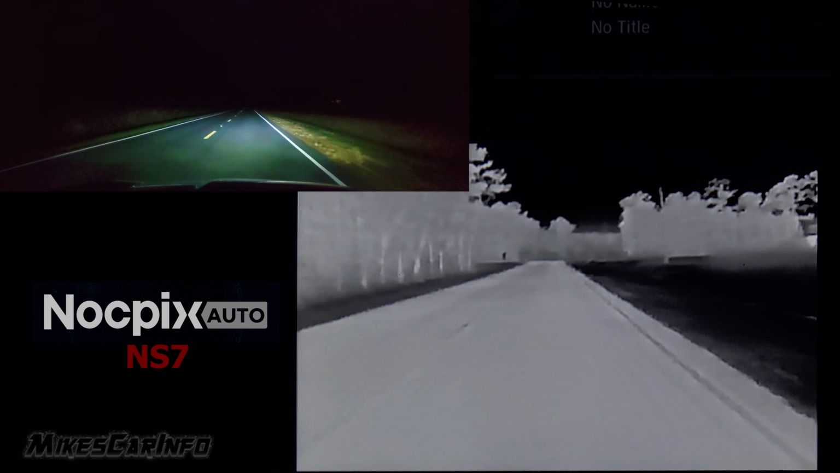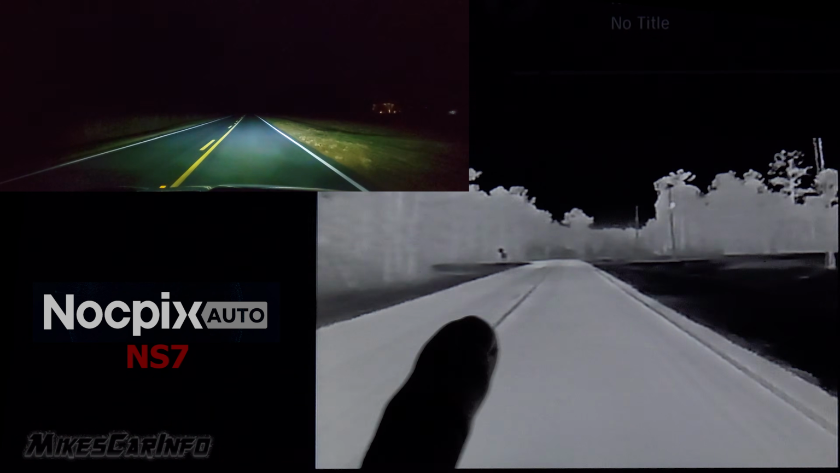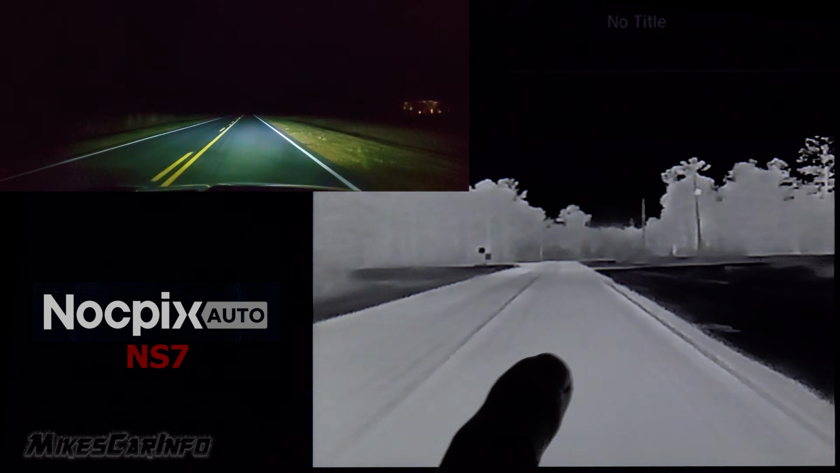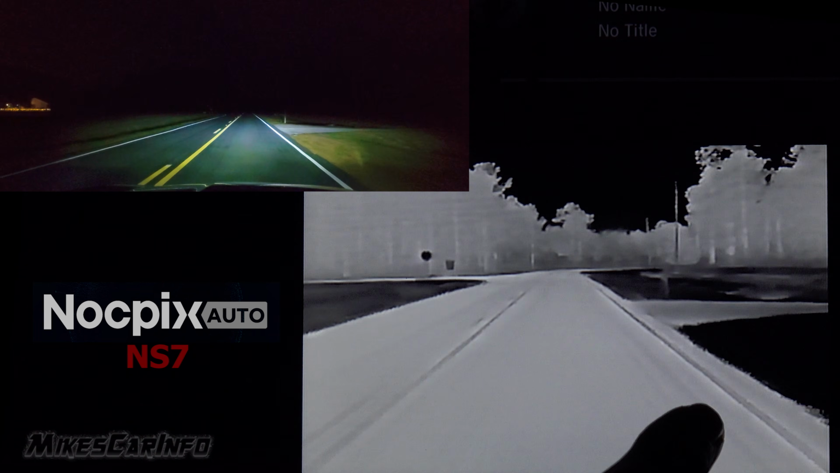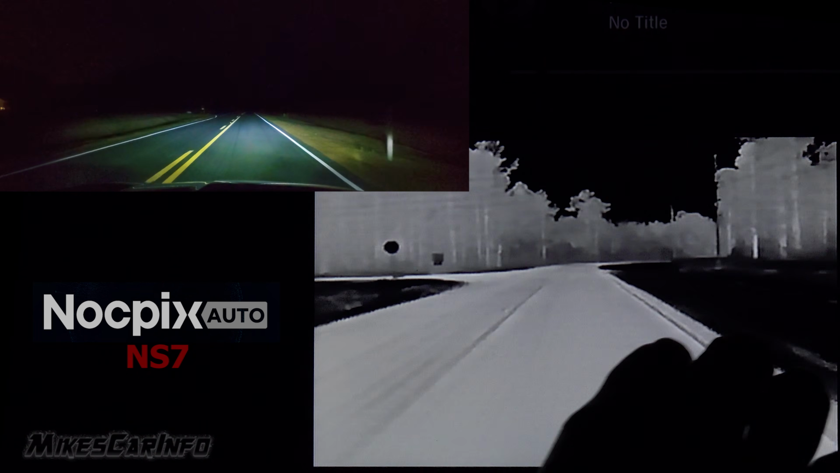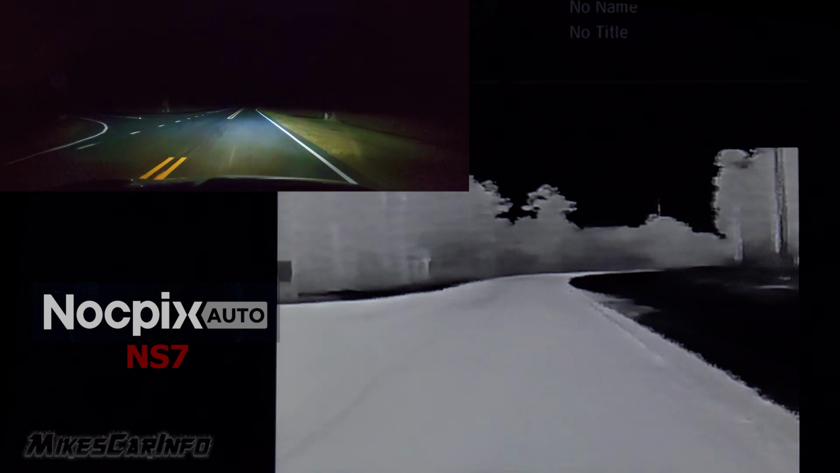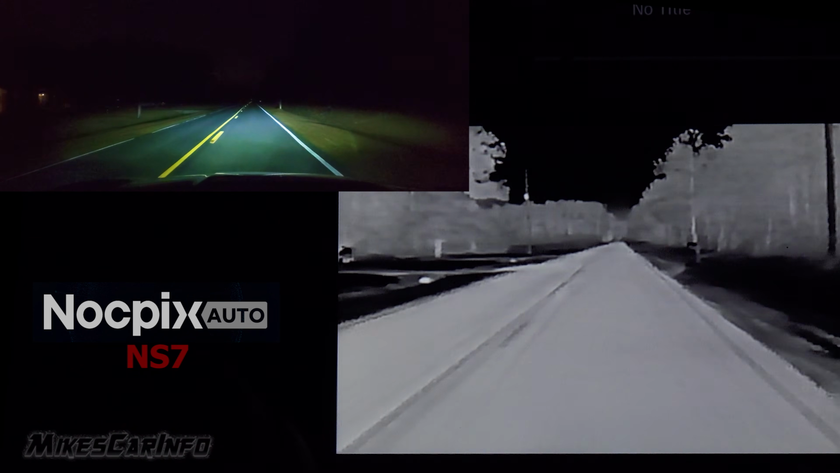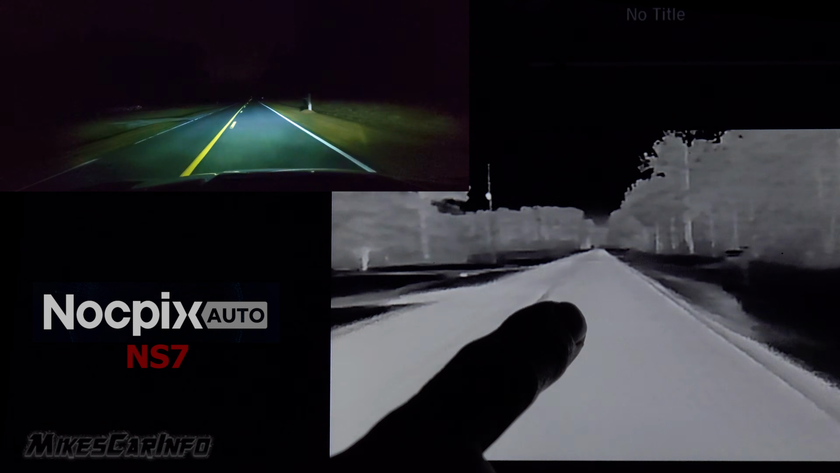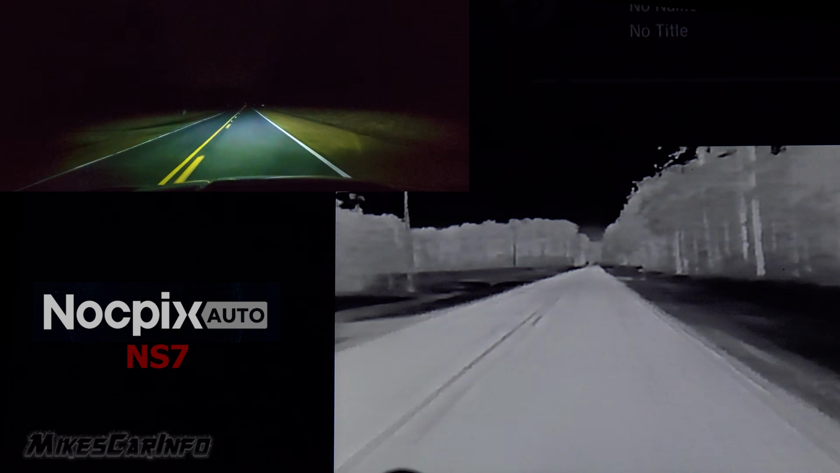On a dark road like this, you're able to see and have certainty on the sides of the road. Even though you don't have the best visibility with your eyes, you can just scan real fast and see that it's completely clear on the sides of the road and the fields and the woods right here. The field of view is kind of like a zoomed in look, right? So you can see ahead of you pretty good. You can see all the way down that road, and you can scan, just briefly glancing at the screen. You don't have to stare at the screen.